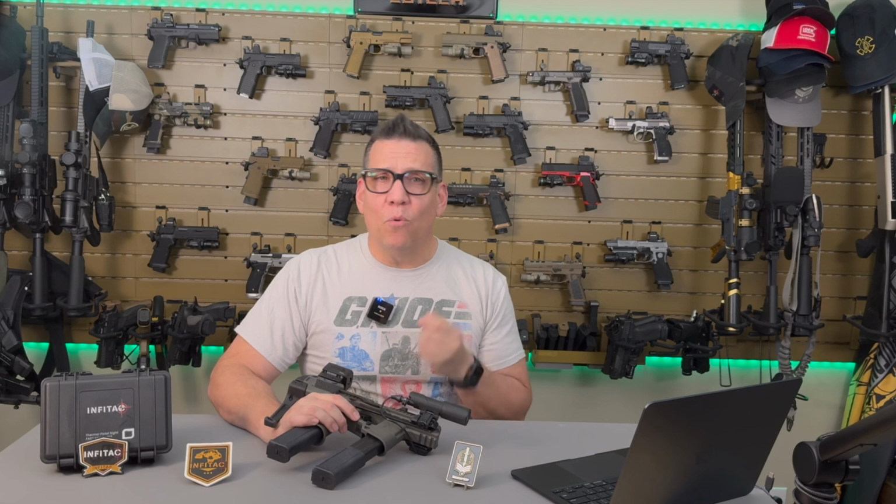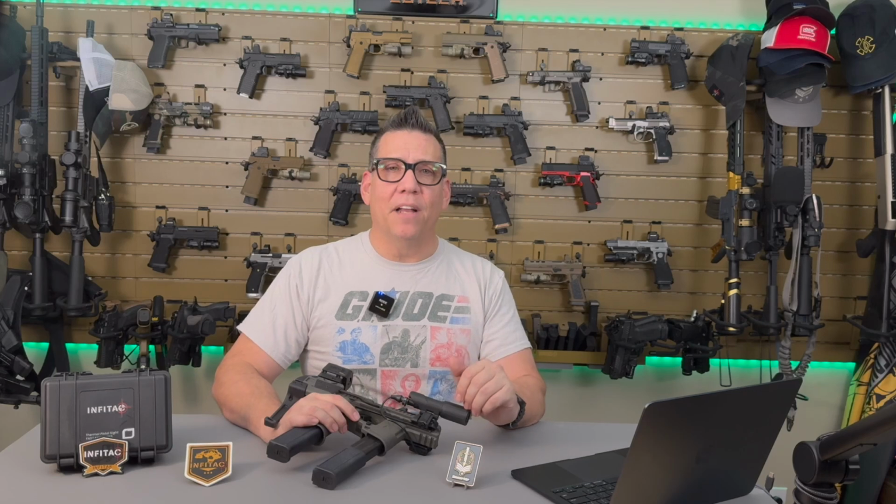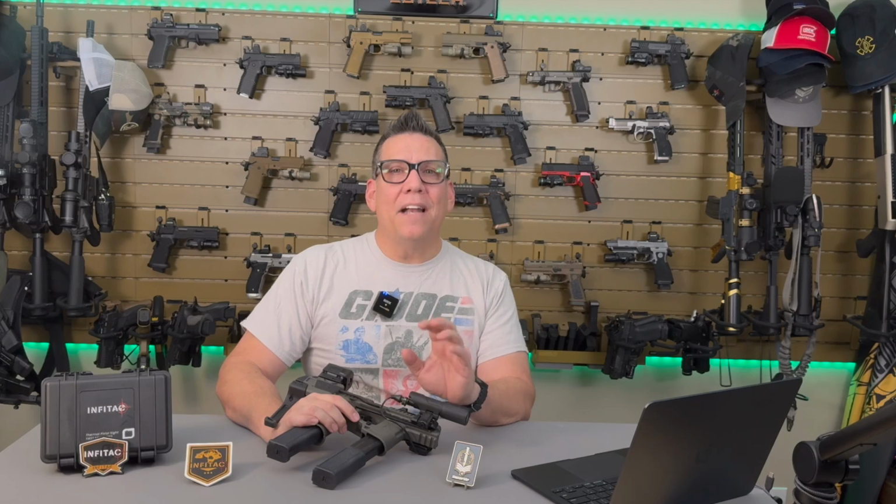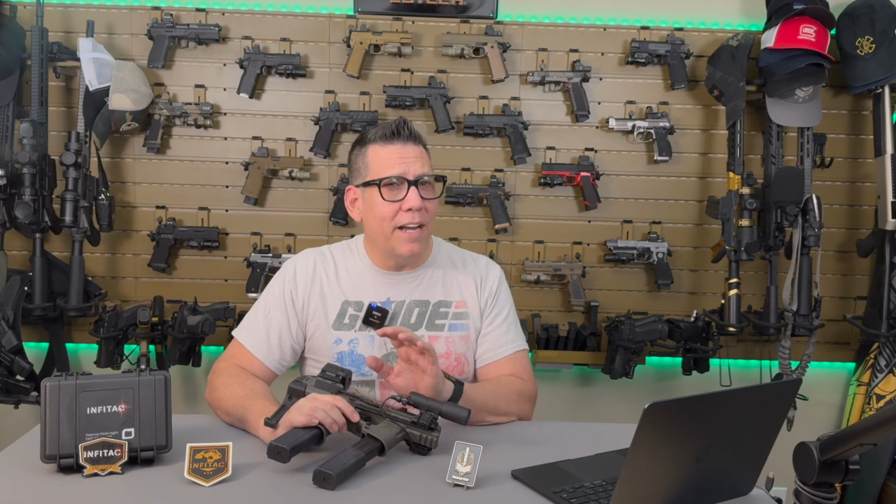But in my opinion, where it would add the most value is as an offset optic on a rifle, more specifically a subgun like a B&T TP9. Any platform that can support an offset optic, basically what it boils down to. And I know a lot of you out there are running subguns or short barrel rifles and are always looking for optics that don't add much weight but provide a significant edge in performance.